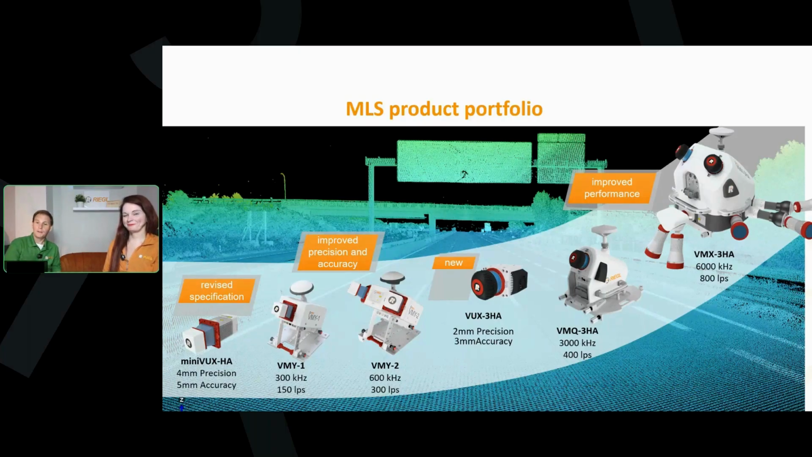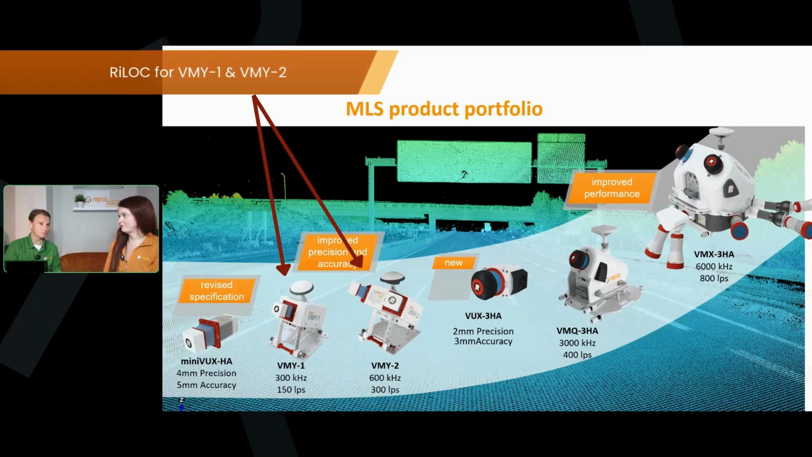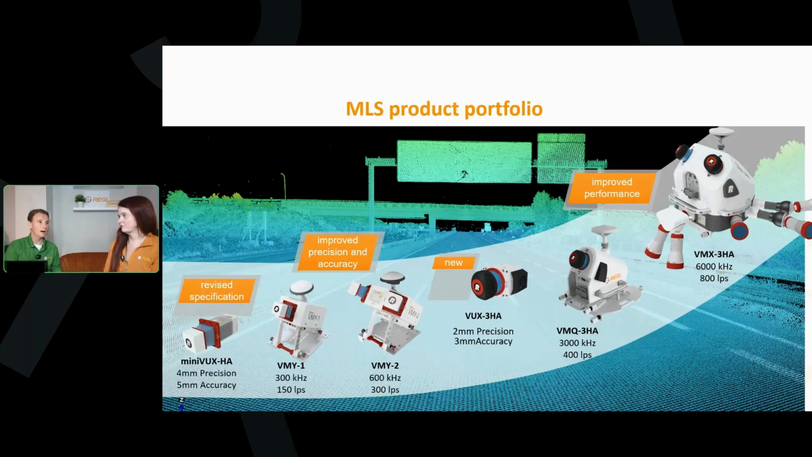So anyways, we had a lot to talk about in the mobile segment. I was really excited to talk about the 3 HA, obviously, but let's not neglect the new exciting announcements of our own RIEGL system, which is our IMU system for our mobile sensors, the VMY series, being introduced to both the VMY1 and the VMY2. Very exciting product that you'll see a lot more on in the coming days from us. And then the new accuracy on the MiniVux HA. These sensors are getting really accurate. 4 millimeter precision and 2 millimeter precision on the 2 sensors for our mobile systems is a very tight precision. I'm very excited about those.